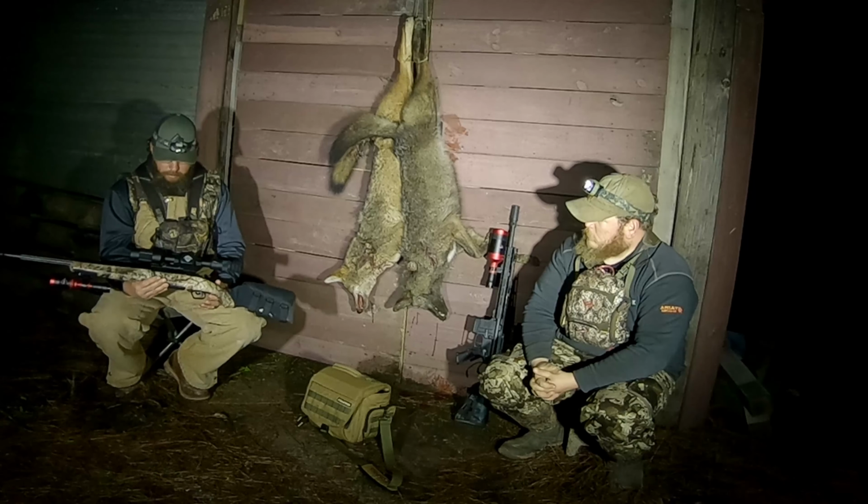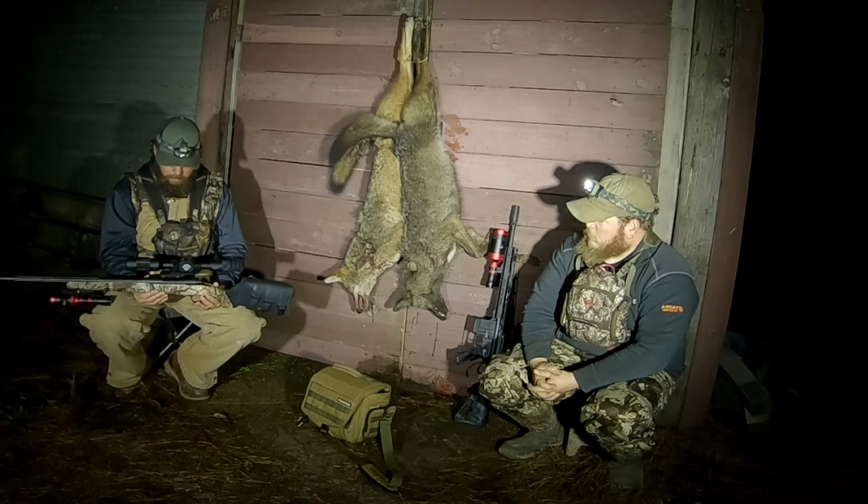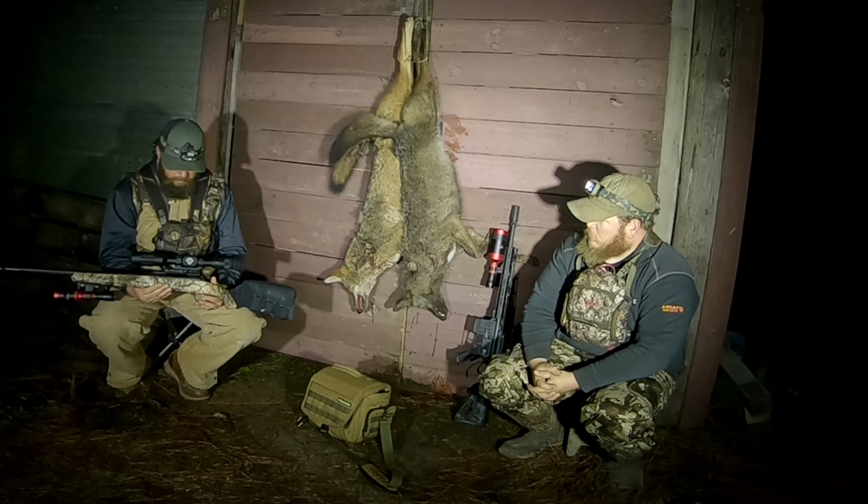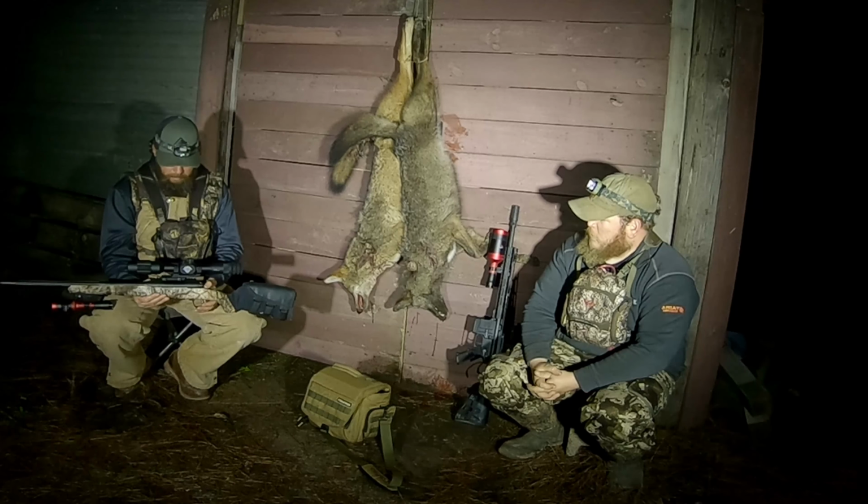It looks really good on a bolt gun. It is a little heavy, but they all are. That's not a big deal. But yeah, I'm very happy with it.